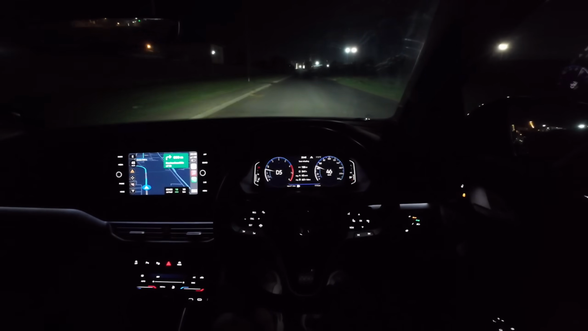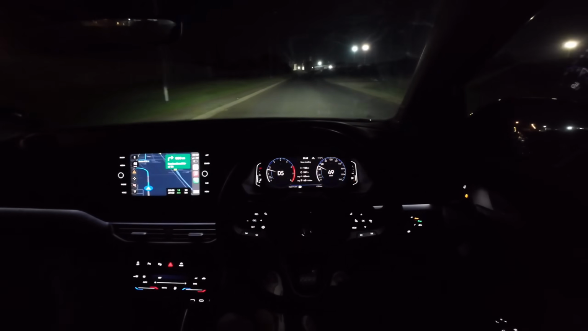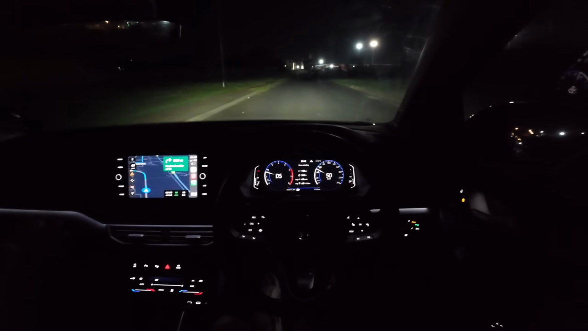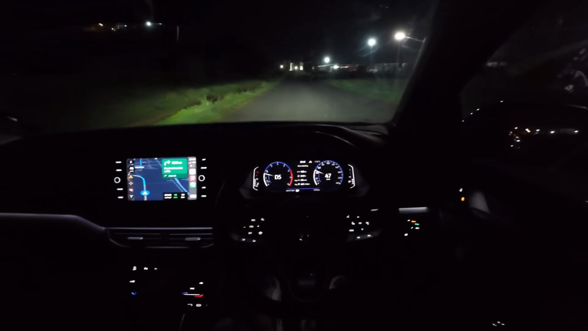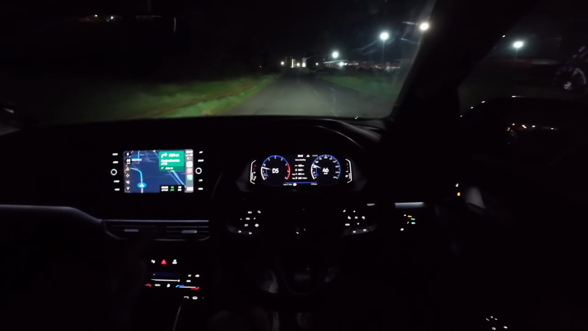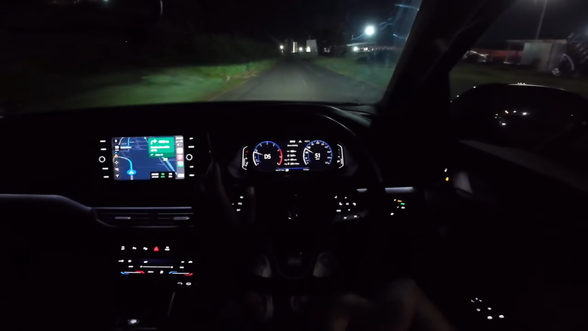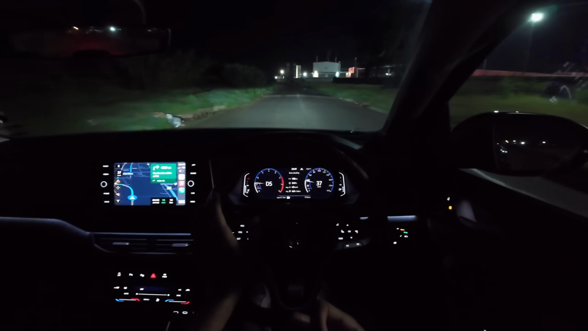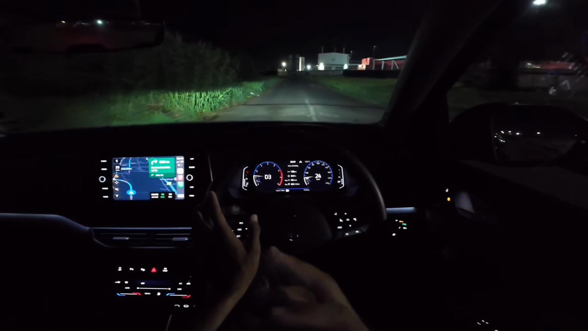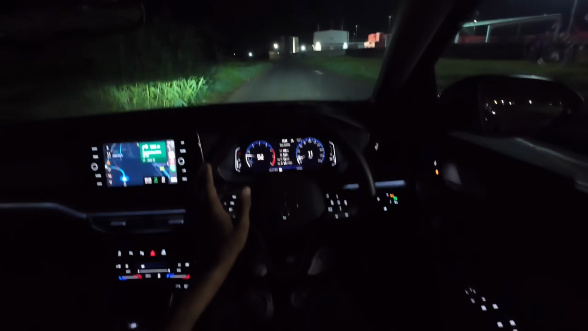Even though in this car you can't actually switch to different colors and all, it's just monotone, it's just this white. I feel like they've gone with a color that is very safe, so it looks absolutely amazing at night. Just makes the cabin feel more relaxing, and it evokes a certain mood within you where you just feel like relaxing when driving and all.